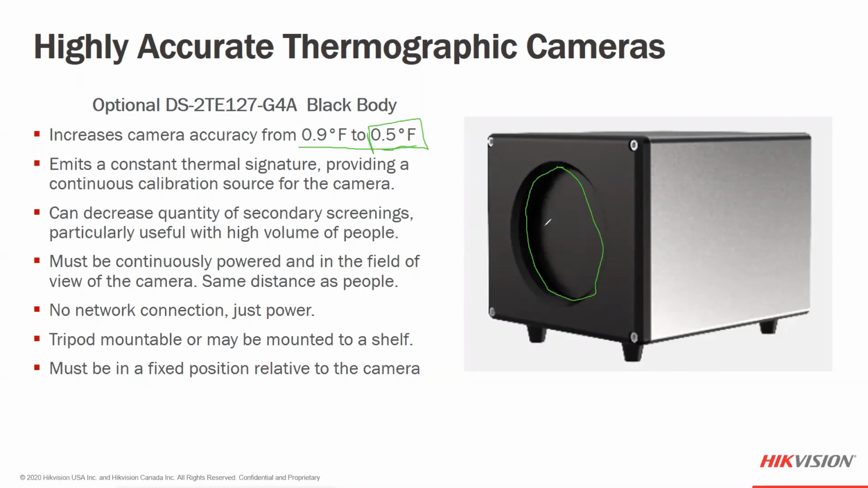It doesn't have a network connection. It's a physical device, a physical plug into the wall. You set the temperature on the back, but you do have to have it hanging in the field of view. People can't walk in front of it, because if you walk in front of it or block it, you're not getting the same accuracy level. So this does add some complexity, but it does create a better overall accuracy level. So we are able to look at the accuracy level of plus or minus 0.9 degrees. And again, this is an optional function. If you wanted to add it into the Hikvision solution, we can increase that accuracy level.